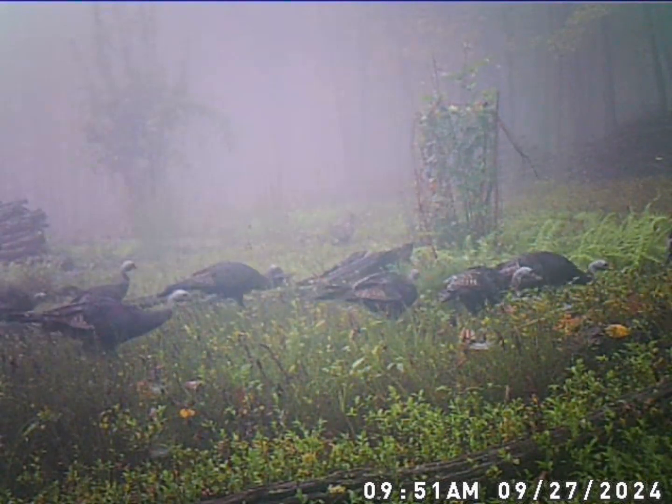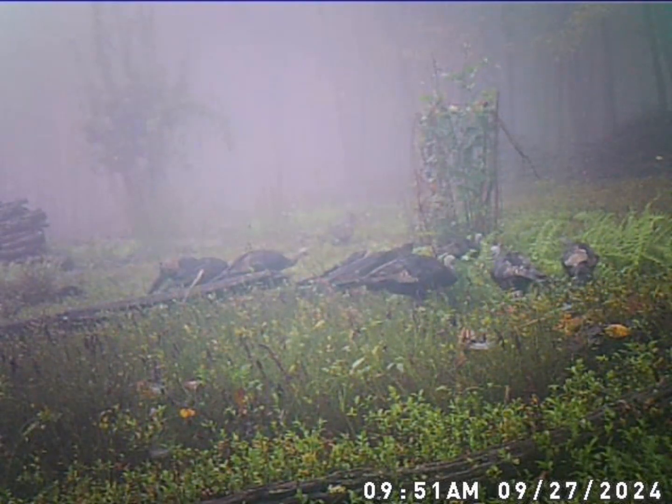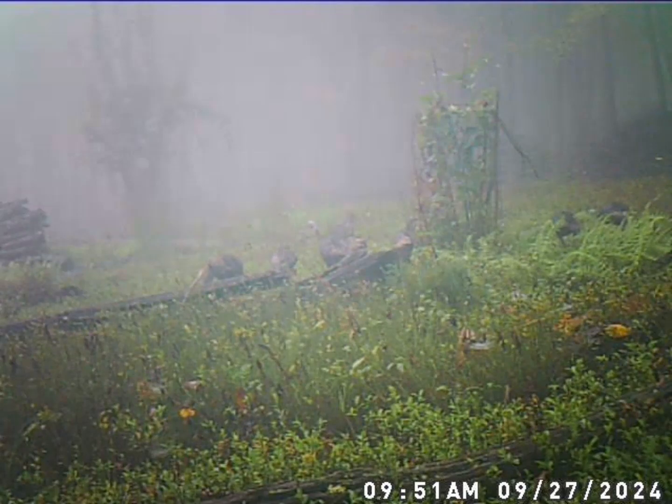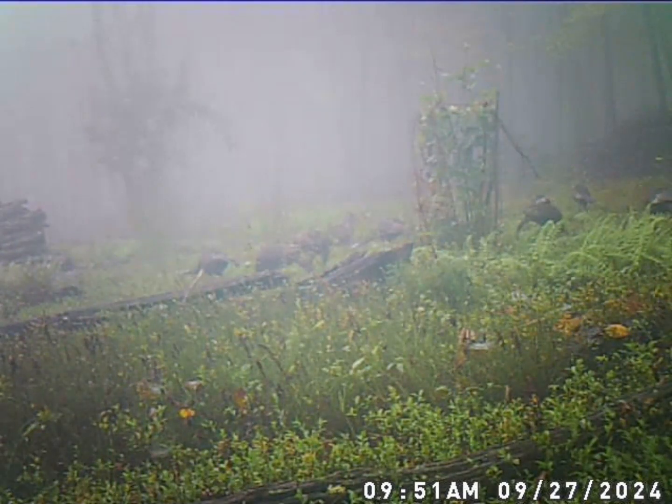Nice little herd of does there. And we had a nice flock of turkeys come through. And I don't know if that's all young birds or whether there's a few older birds on the outskirts of them or something with them.